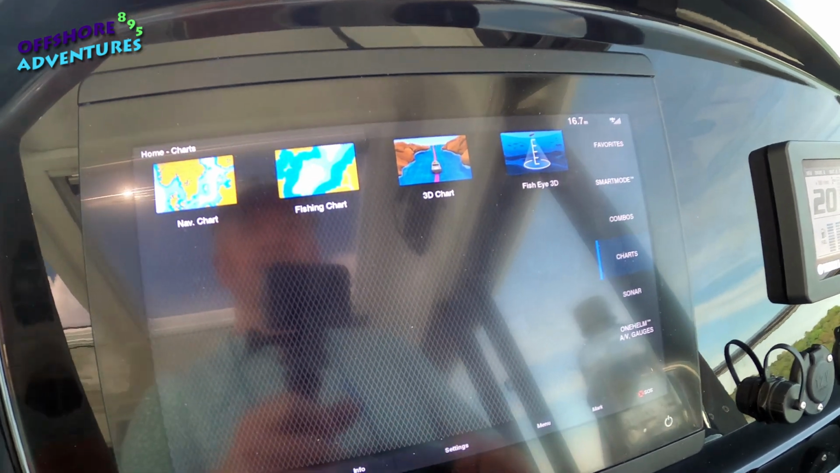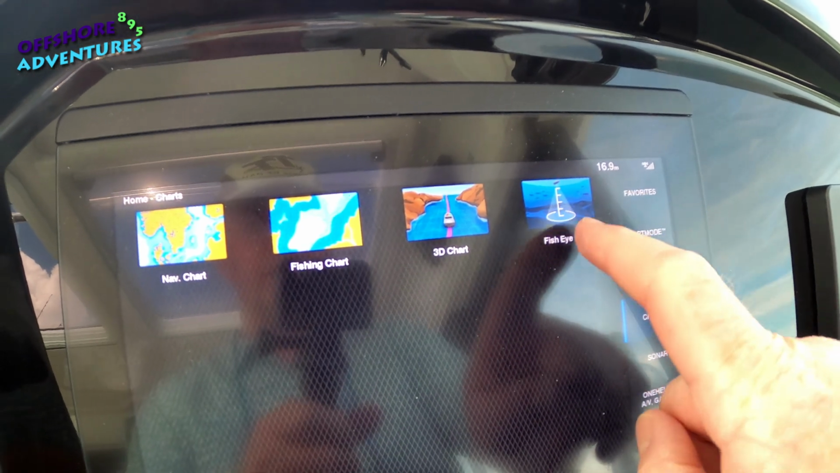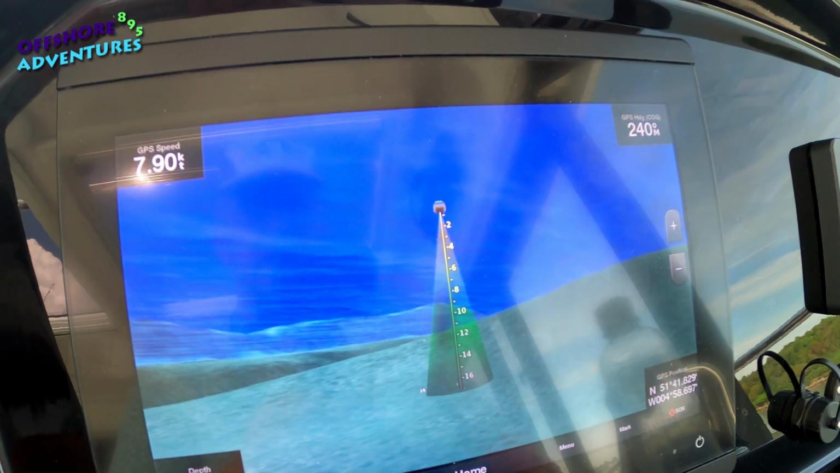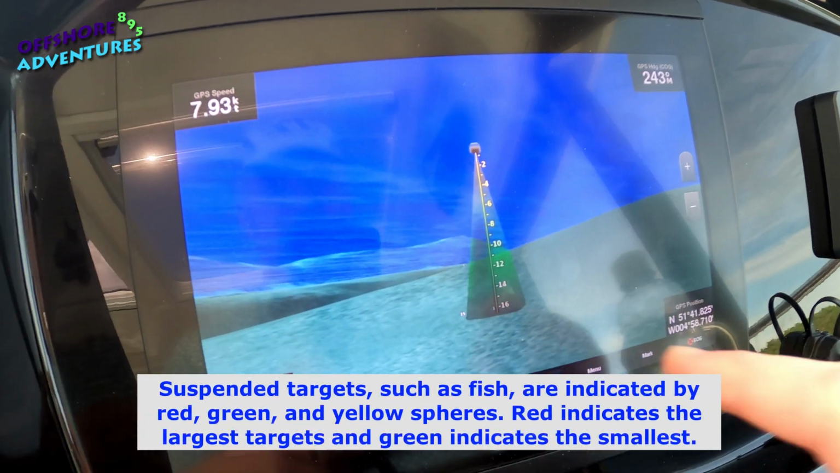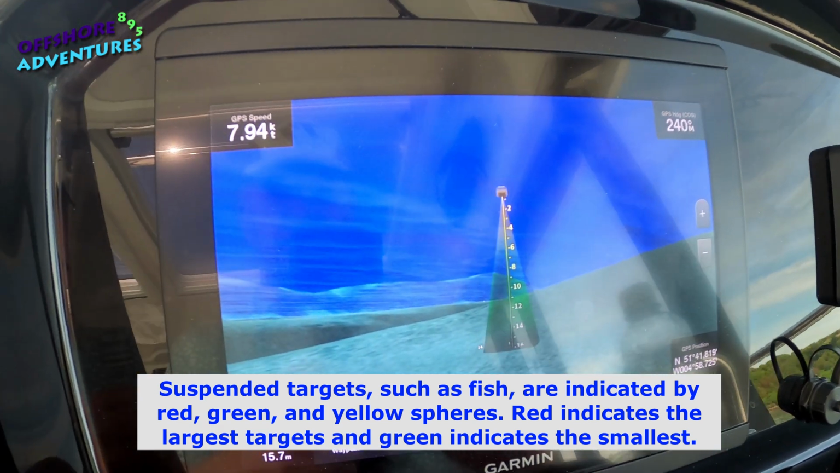And then finally, the final option up there is the Fisheye 3D. So if we touch that, what that's now doing, it's using the transducer. And we're basically looking here at the bed of the Milford Haven estuary that we're on at the moment.